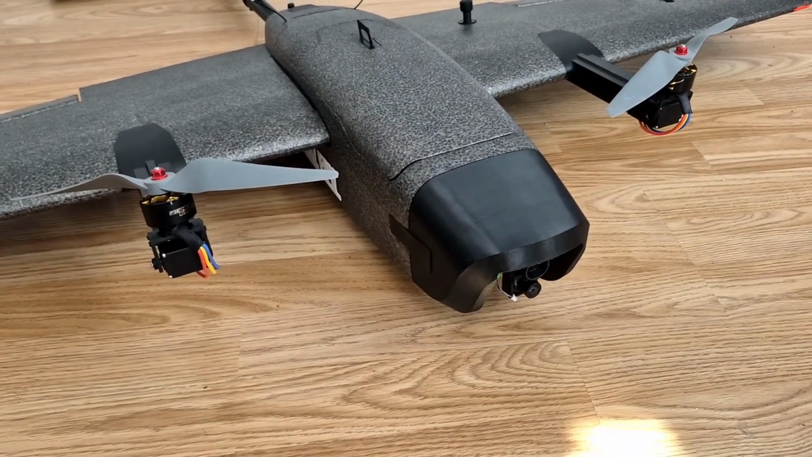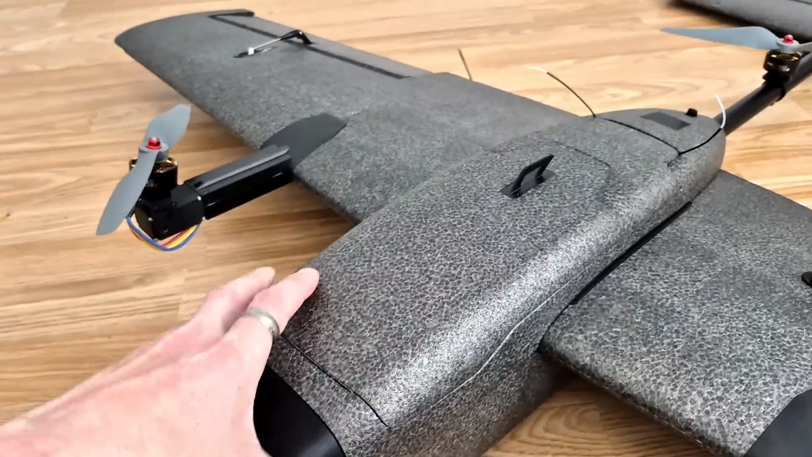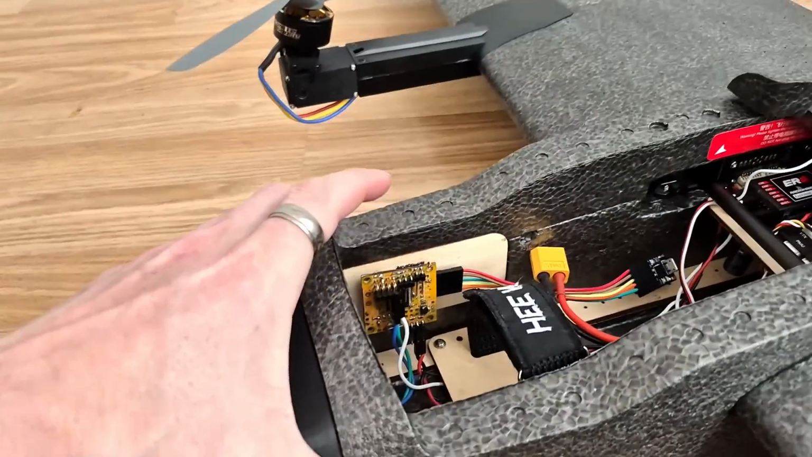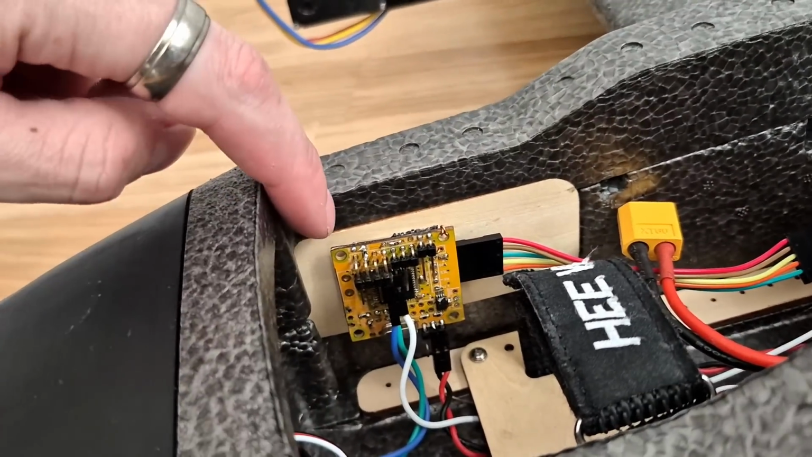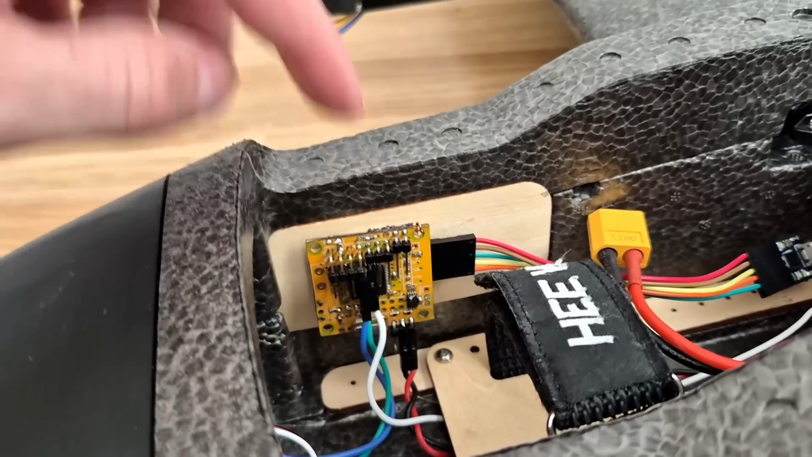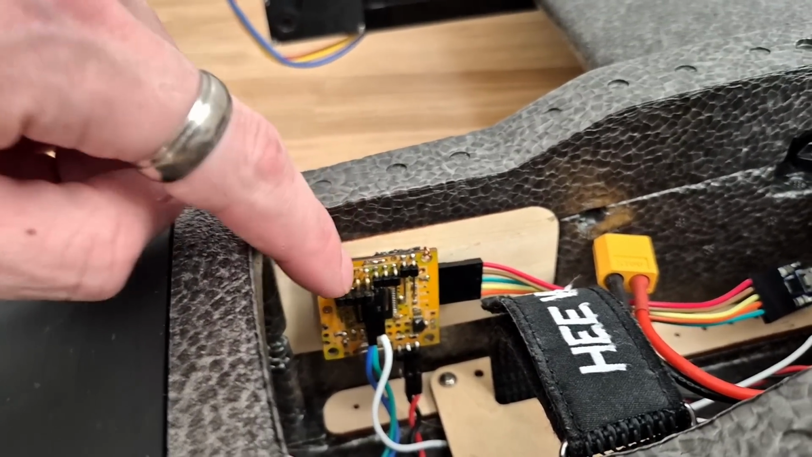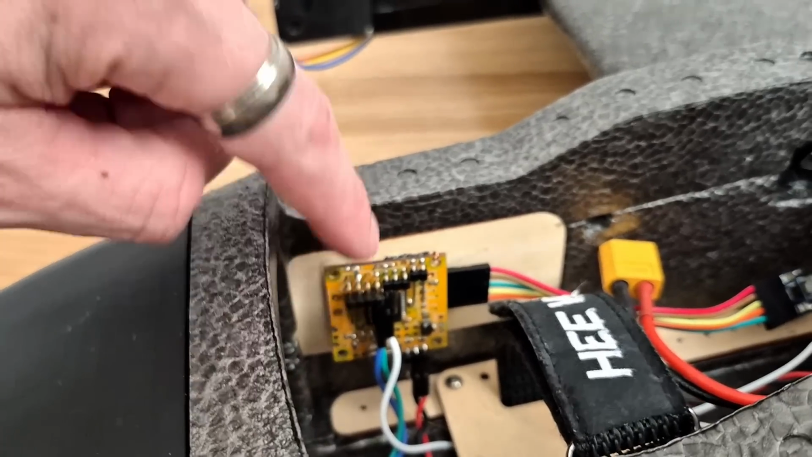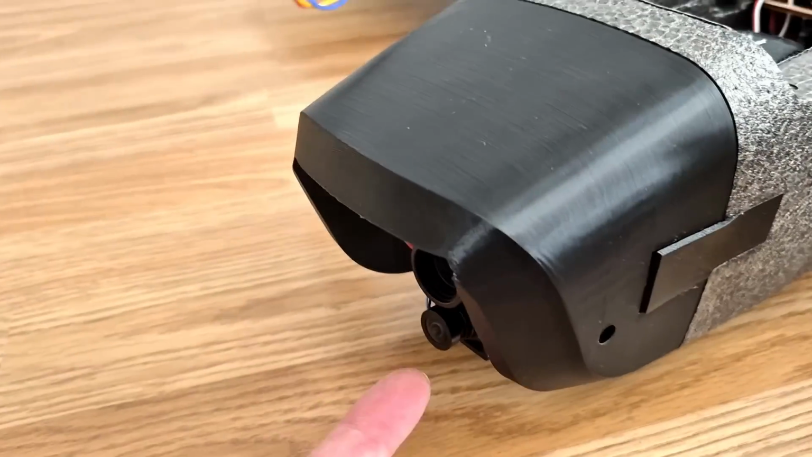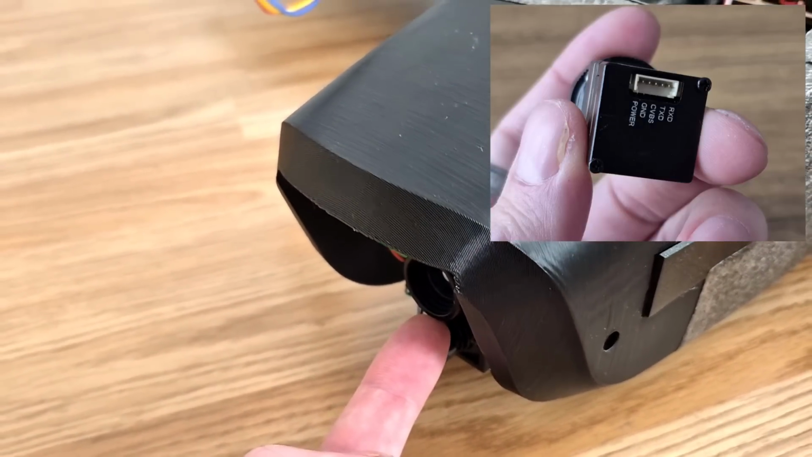camera. Now, Dwayne was very kind, and he sent me one of his boards, and I'm going to show it to you now. So I've got it hidden just down in here. Hopefully you can see it okay. This is very much a prototype board, so the quality is not fantastic, but that doesn't matter. Basically, this little board has a little microcontroller in the middle of it, and it's wired up to the camera down in the front there, because the camera's got a TX and RX pair of wires, basically